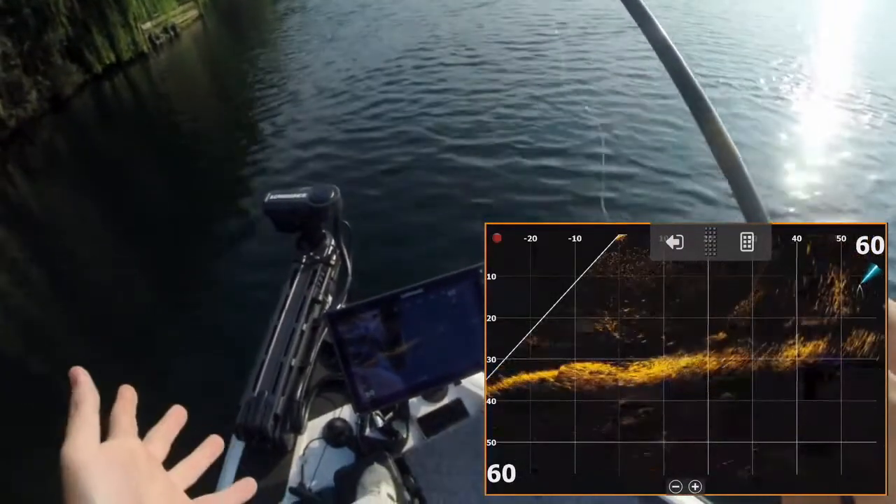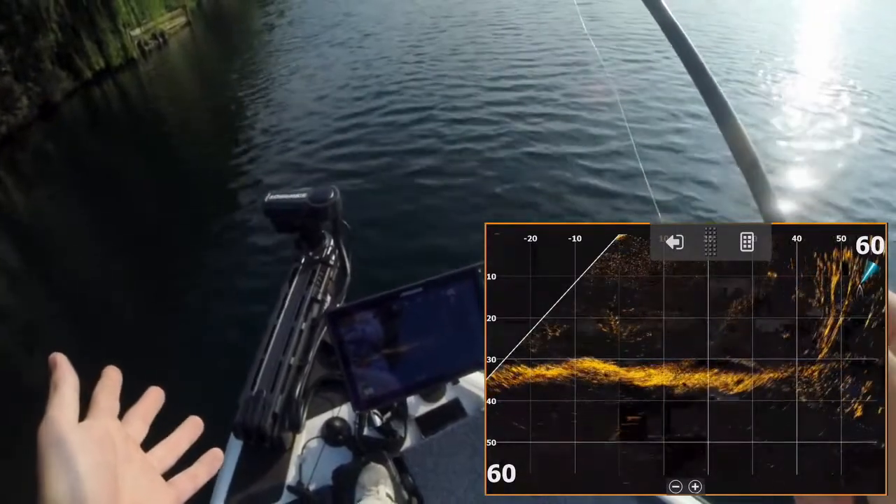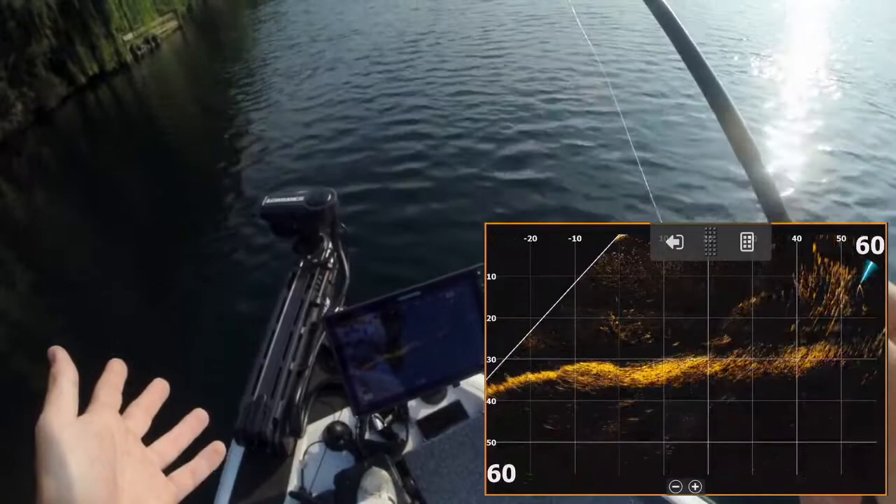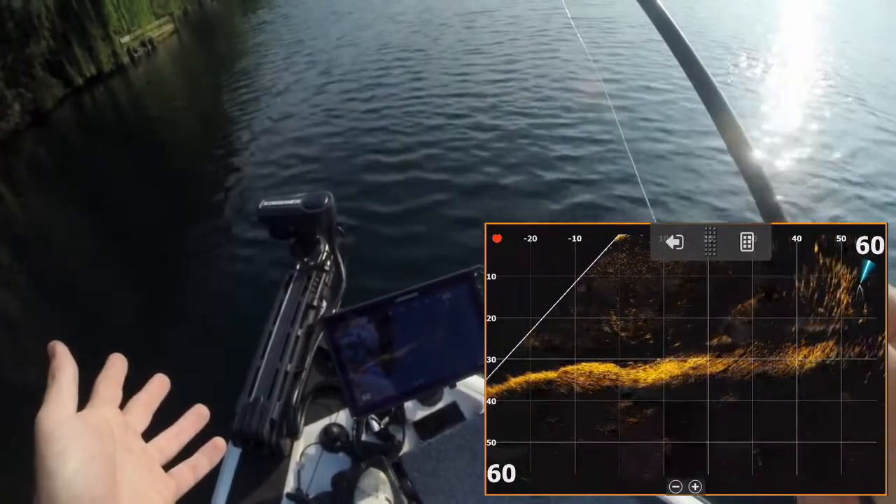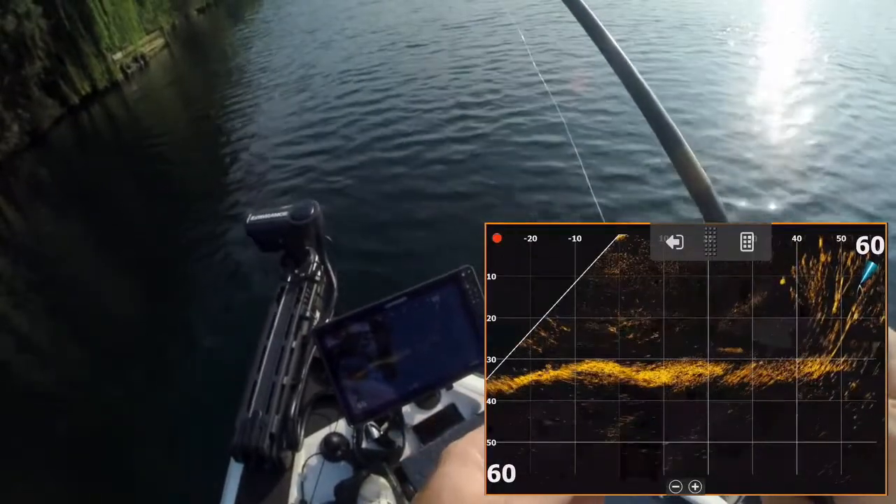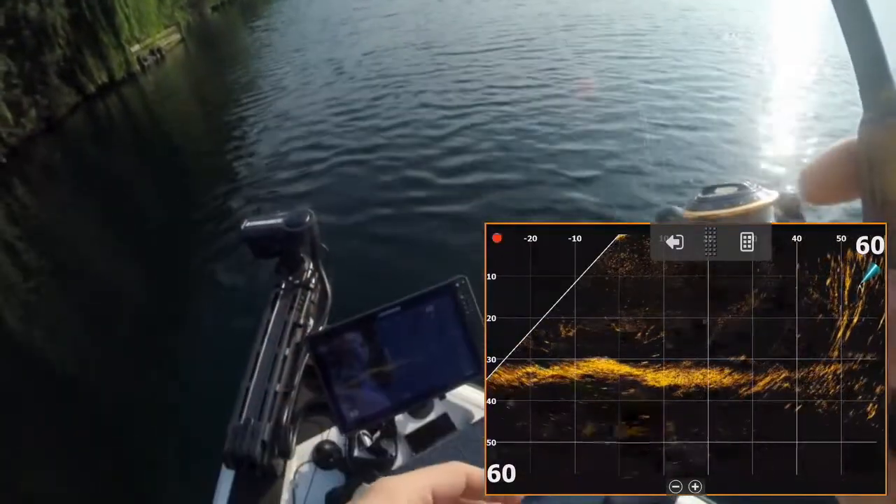Now guys, that is 30 to 60 foot away, and that's the sort of imaging that I'm getting on that tree. As I'm turning my trolling motor slightly, bringing the whole tree into the cone angle, you can see some fish, as we've moved away from that tree, have started moving into that tree, obviously because we were disturbing them.